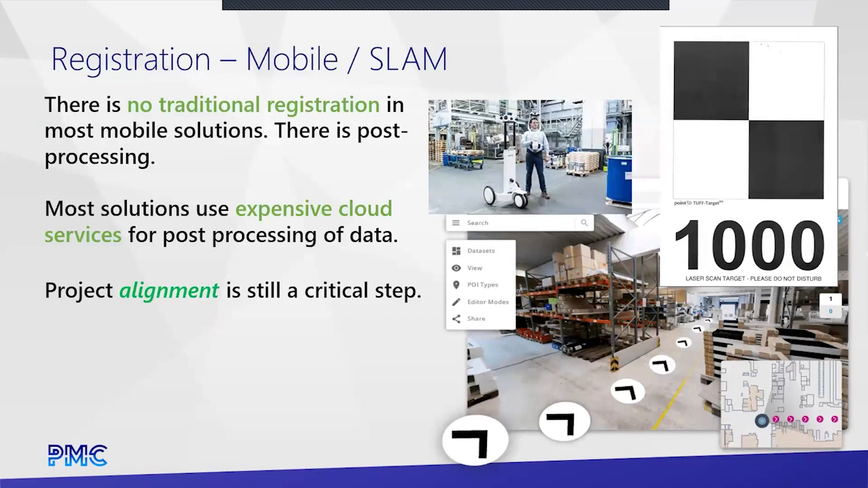All of these units, for the most part, there's only one exception I know of right now in one of the handhelds, but all the rest will require you to upload the data to their cloud service, and that service will take care of the registration work, which is really more correcting that drift we just talked about. So within the software on their cloud services, they will attempt to correct that drift. They'll do things like apply that survey data that we talked about with the anchors or targets you put in.